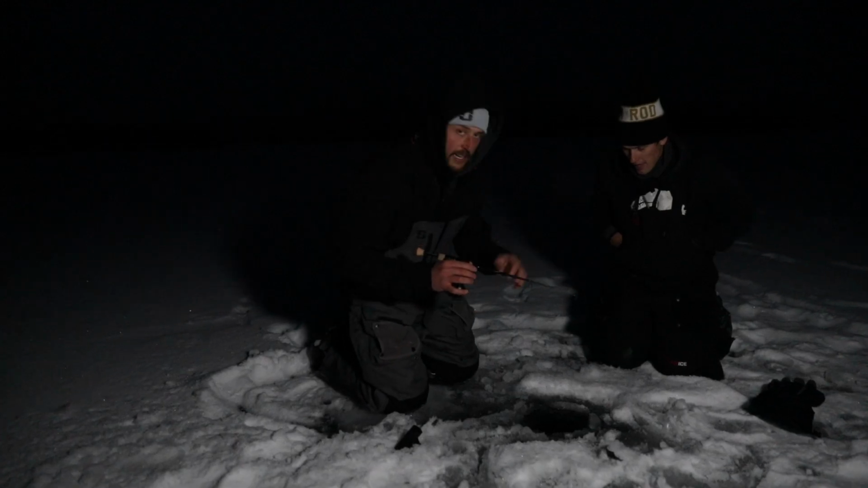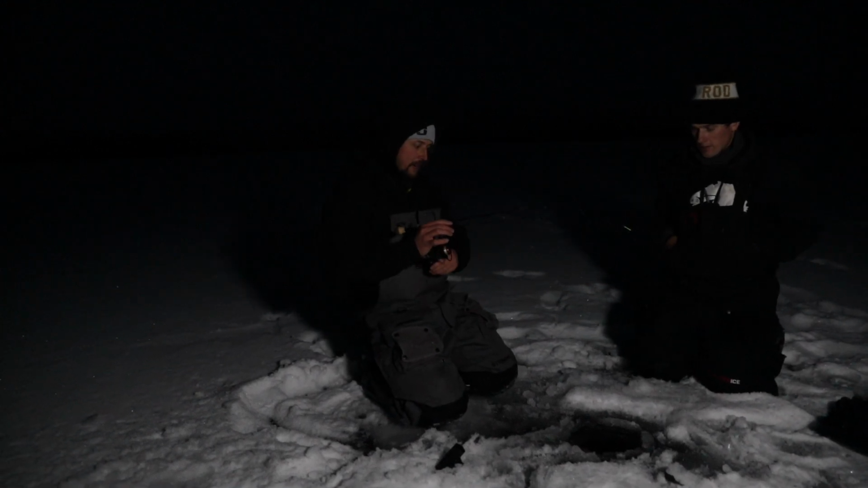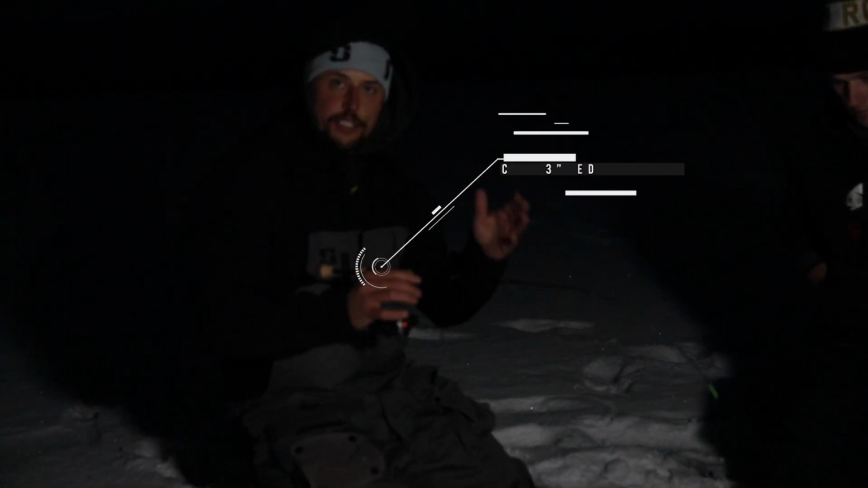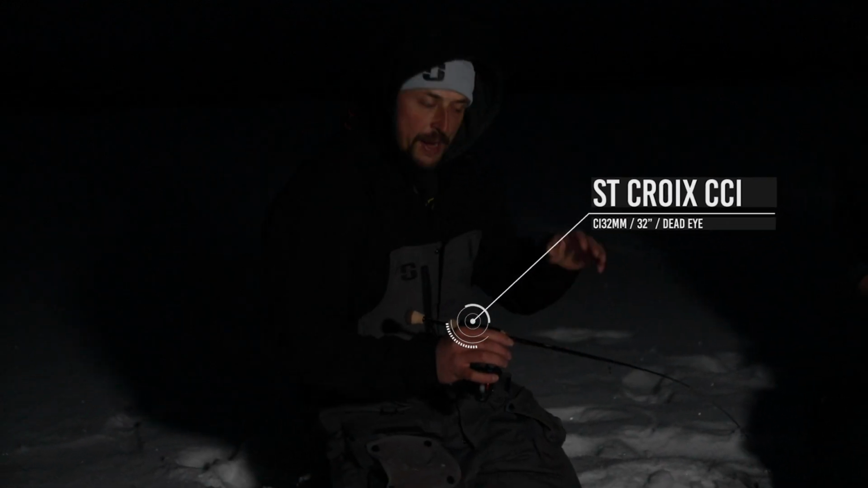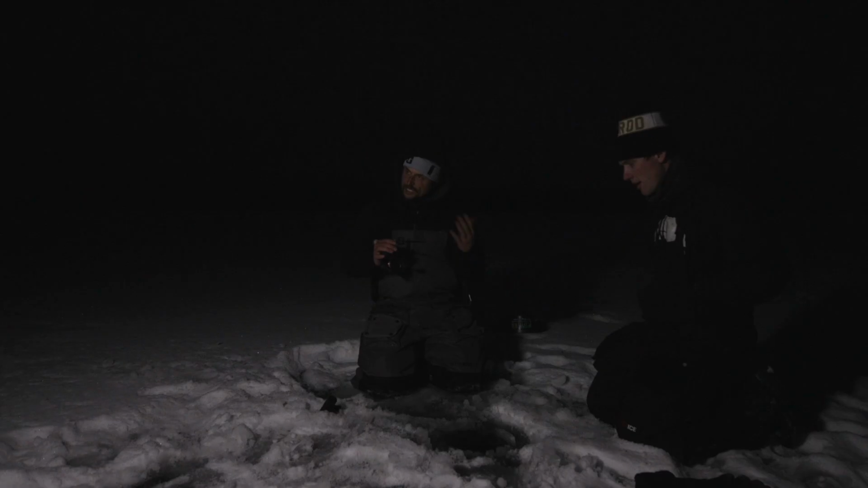I can't believe this. It is still dark. We didn't even get our iFish Pros set up all the way. We didn't even get our jigging rods in the water yet, but that's why it pays to get out here in the dark, early ice, especially when you know you're going to be chasing, in general, shallower walleyes.